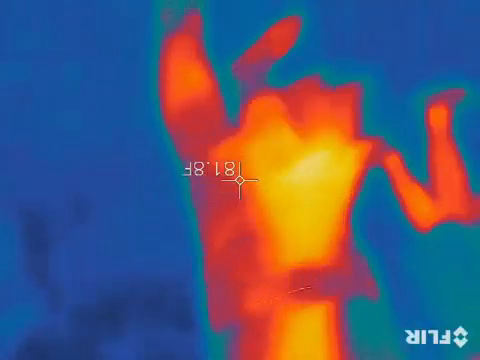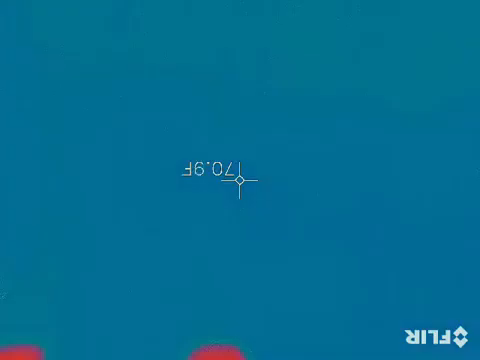Is it the breeze? I just feel it cold right here. I had a little chill spot right here too, but we're relatively within the same. I don't know. It just felt kind of cold. 70 to 71. Up my back. 69 right there. It just felt cold.